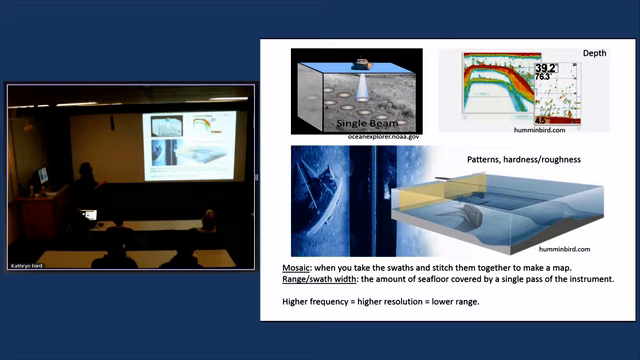And this is what the output looks like. So if you're on a boat and you see a depth finder, this is most likely what you're looking at. It's primarily used for bathymetry, but you can also see other features like fish and eelgrass on the seafloor. This is an image of a side scan system.